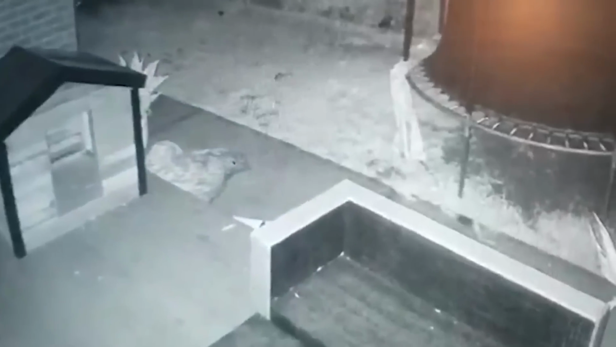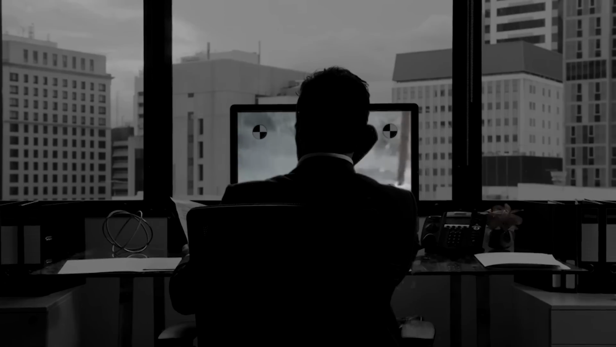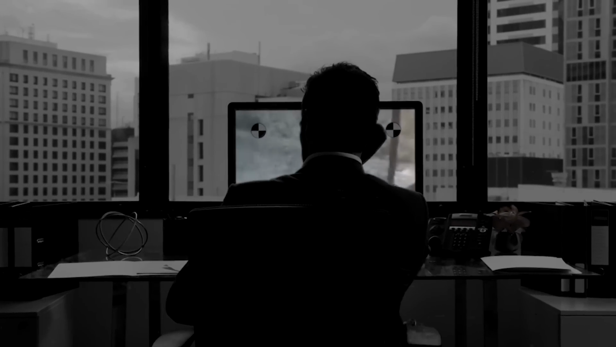When nightmares come alive. In the dead of night, when the world is wrapped in a cozy blanket of slumber, the unthinkable happens. A chilling scene unfolds in a Melbourne backyard, leaving a family shaken to their core. Meet Jake DeMarco, a father of 2, who witnessed a terrifying sight on his home security footage. His dog, Ryder, was not alone in the fully secured backyard.